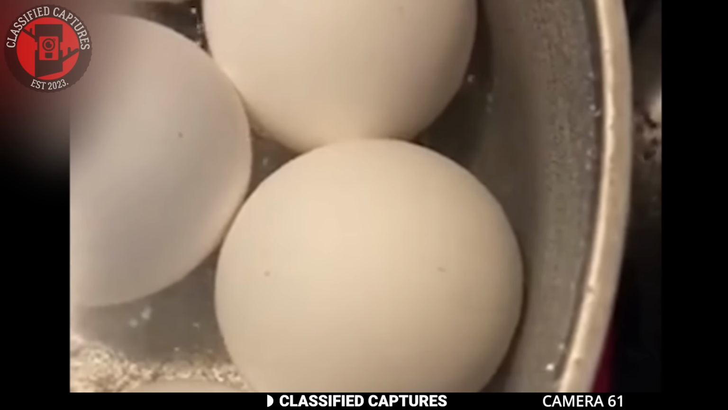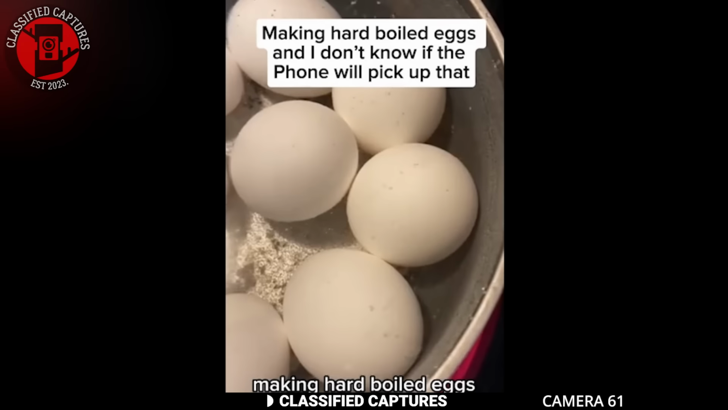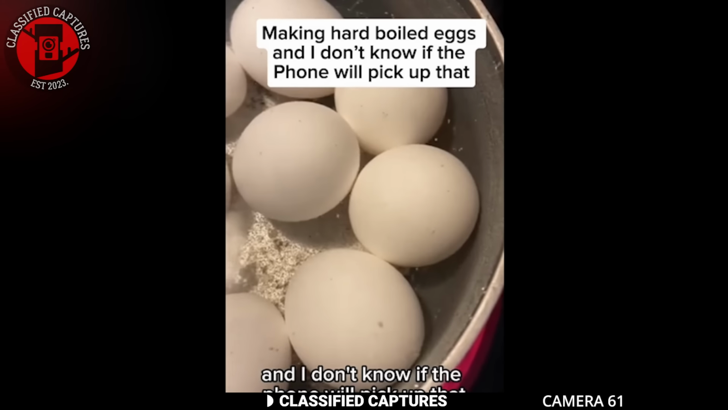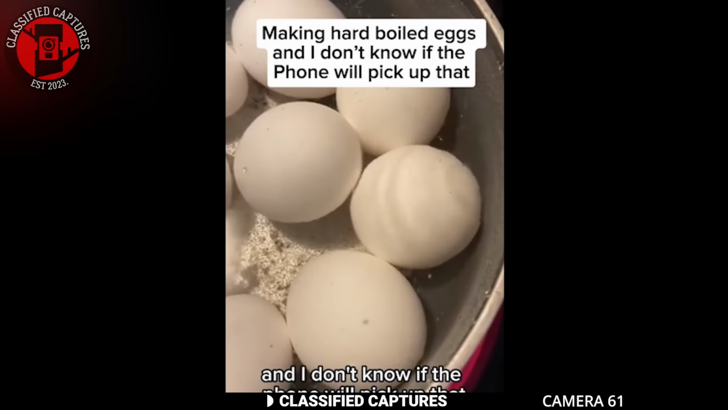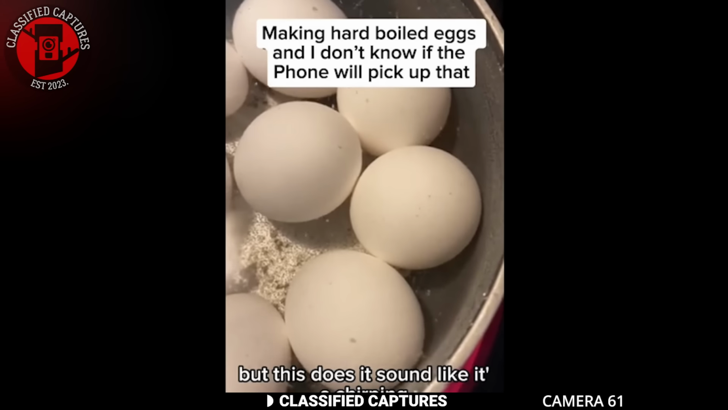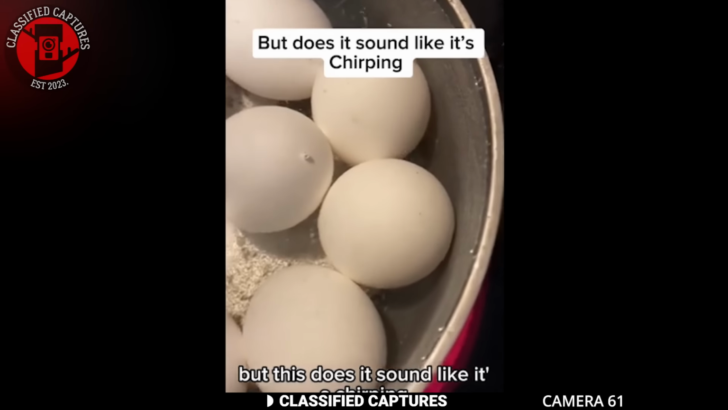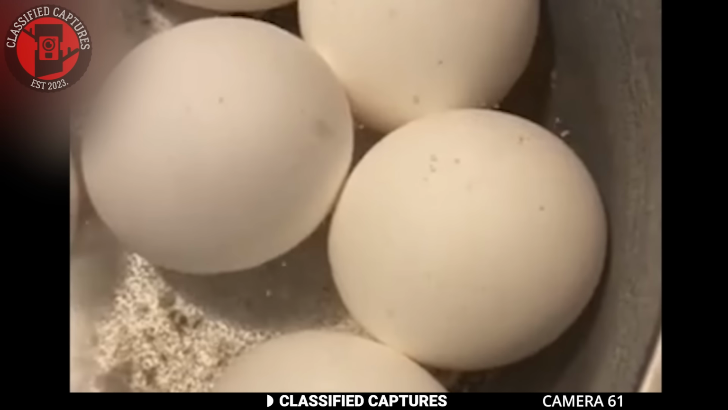As the water heated up, she noticed something unusual. There were faint chirping sounds coming from the pan, and one of the eggs seemed to vibrate whenever the chirping happened. The footage ends there, so we don't know what happened next, but it seems like one of those eggs might have already been incubating or partially developed.